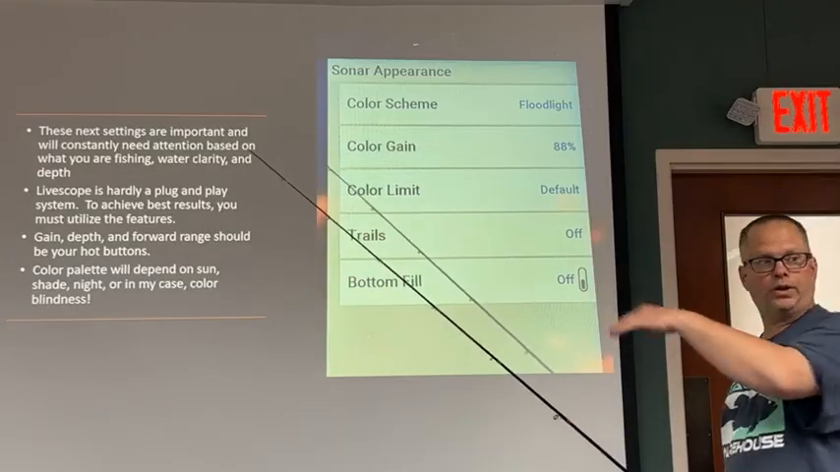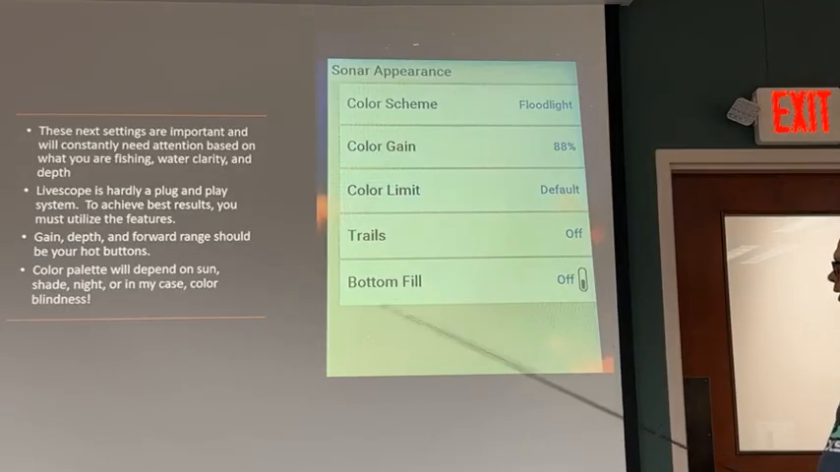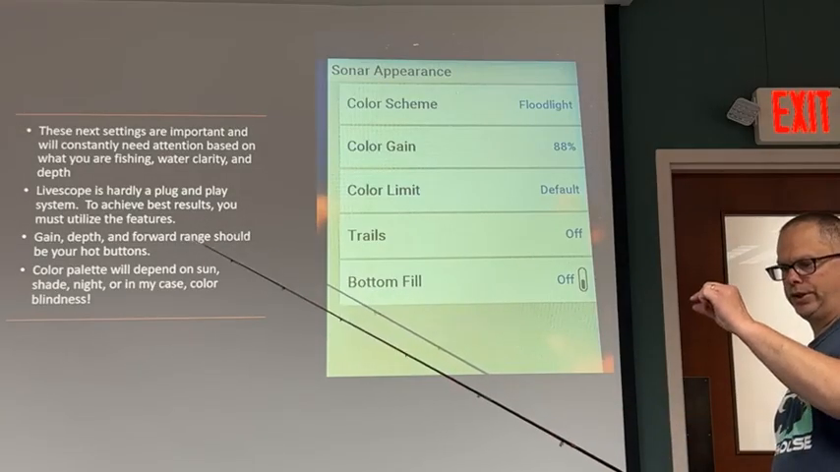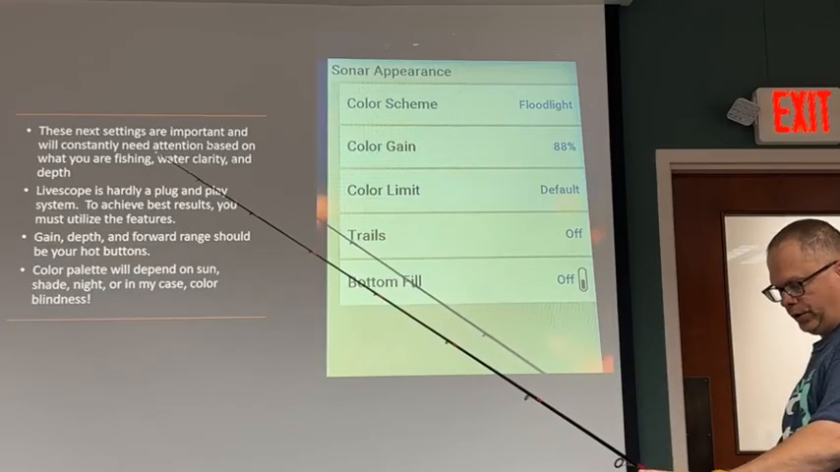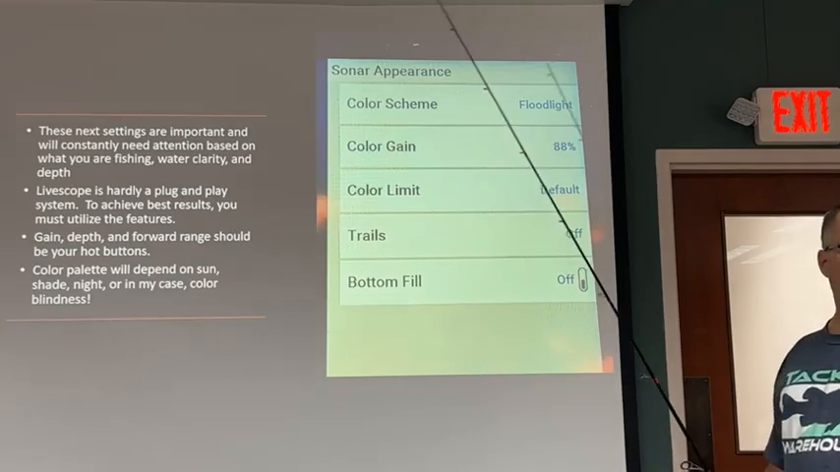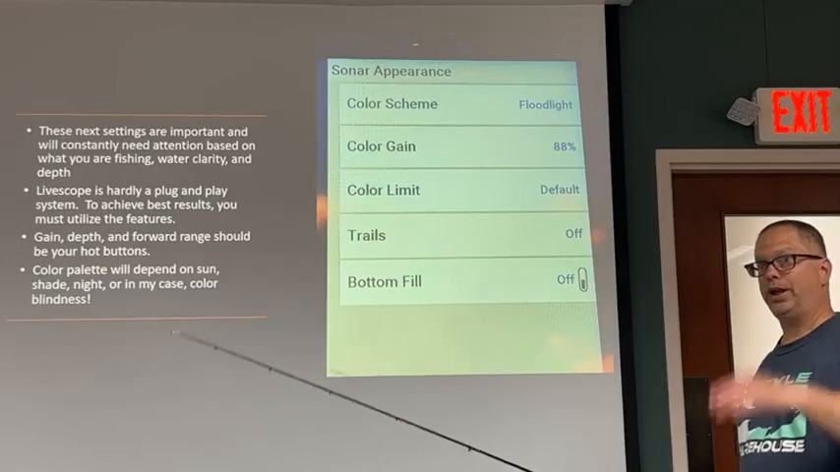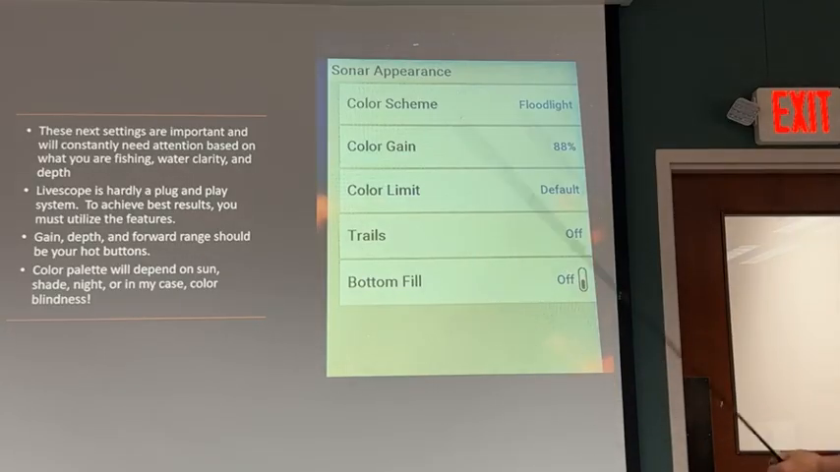So you see a tracer round go, you can kind of see that tail. That's all that is. In the bottom field, most of the time we're fishing for suspended fish or stripers. I usually keep mine off. What that'll do is make the bottom a different color so you can actually see what we were talking about earlier. I don't really play with that too much, especially when striper fishing, because as you know, they can be 60, 70 feet deep, but they're always suspended. But this screen is very important.